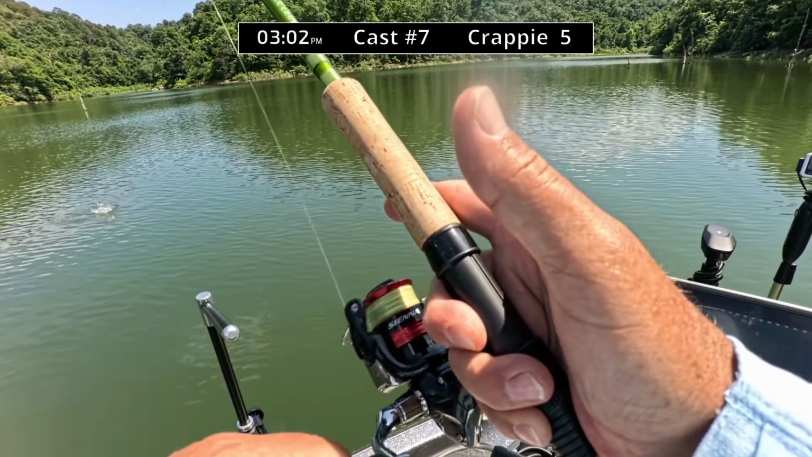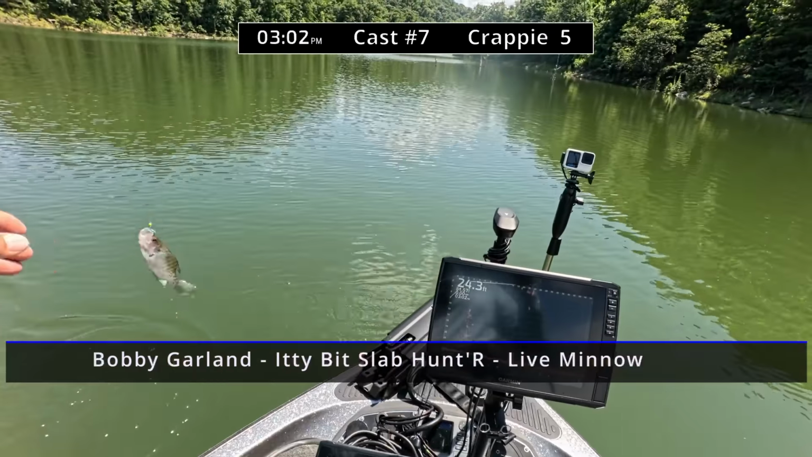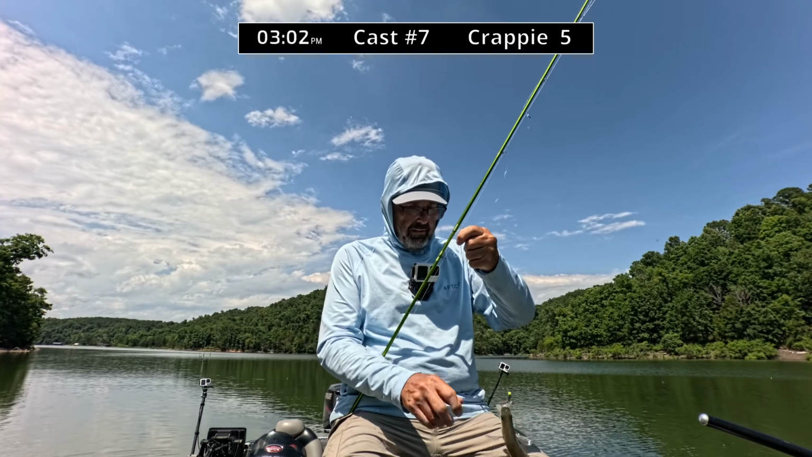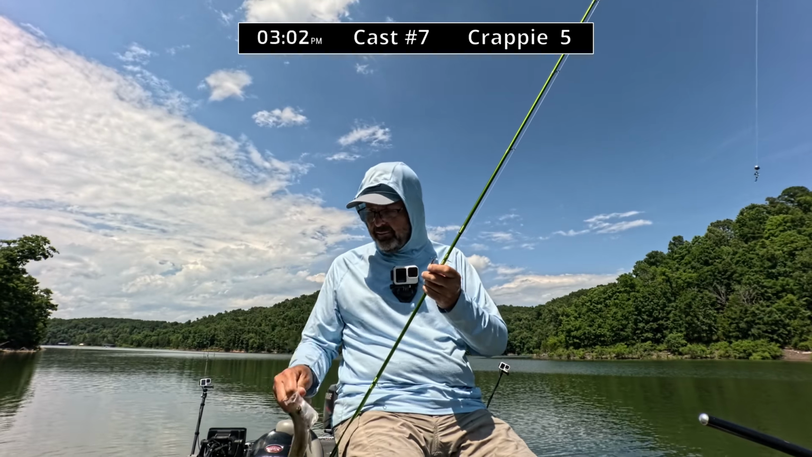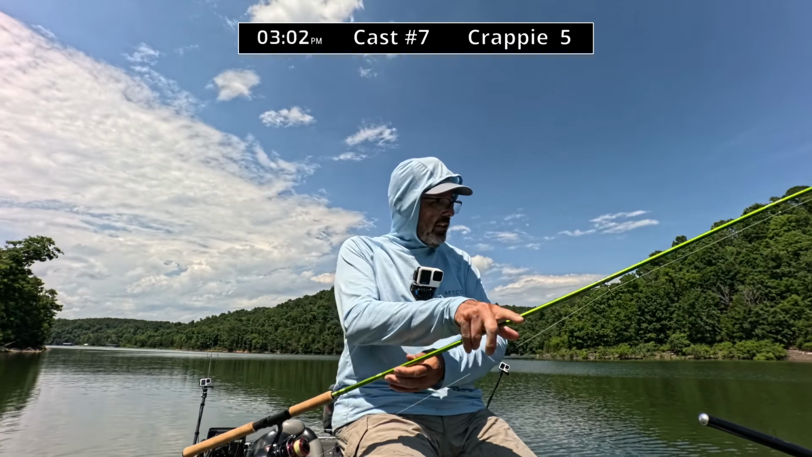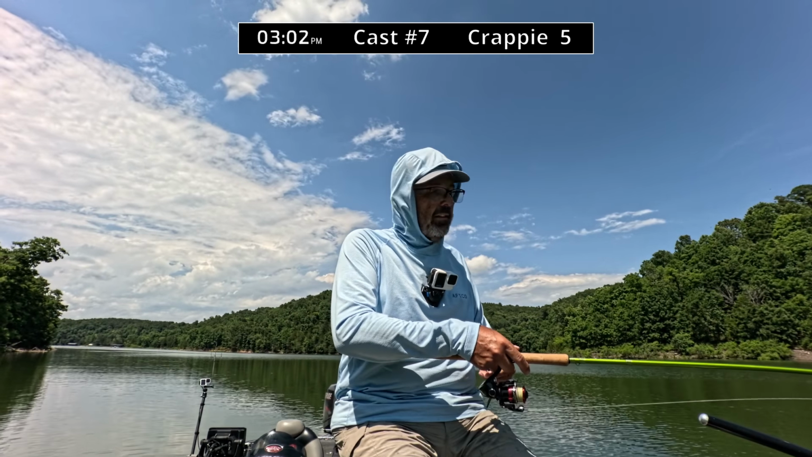I was going to fish the brush pile, but I didn't make it to the brush pile. After last week, and the week that I had, it's nice being able to catch a few again. They are biting, folks. Get out here, get to fishing.